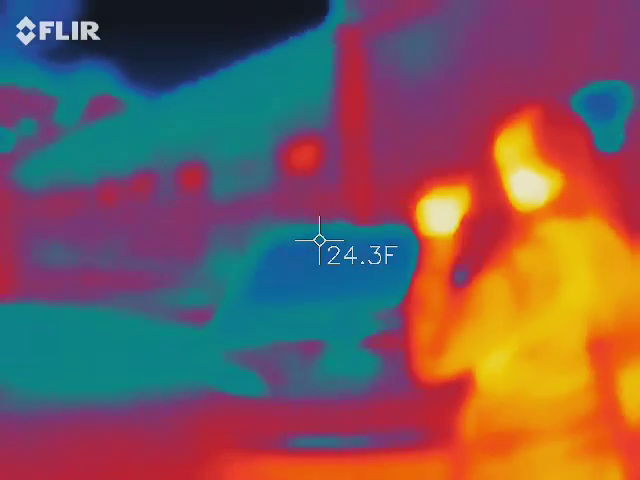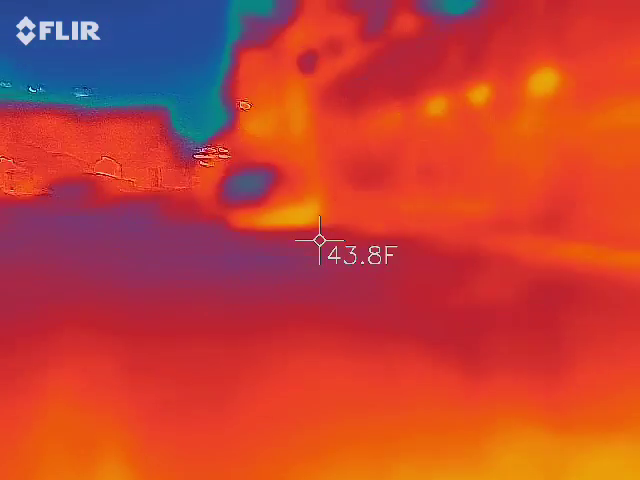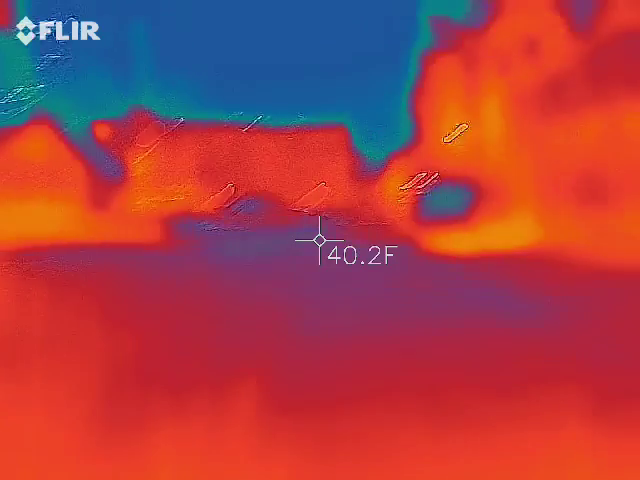So what color is the barn? What color is the barn?